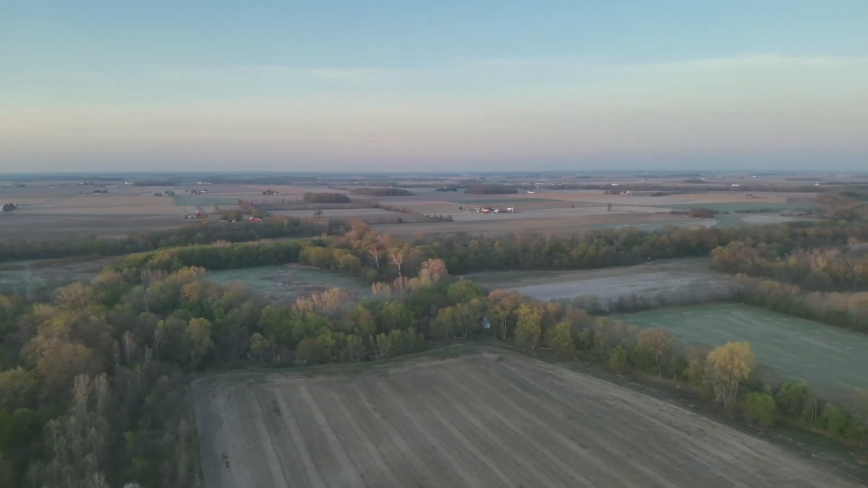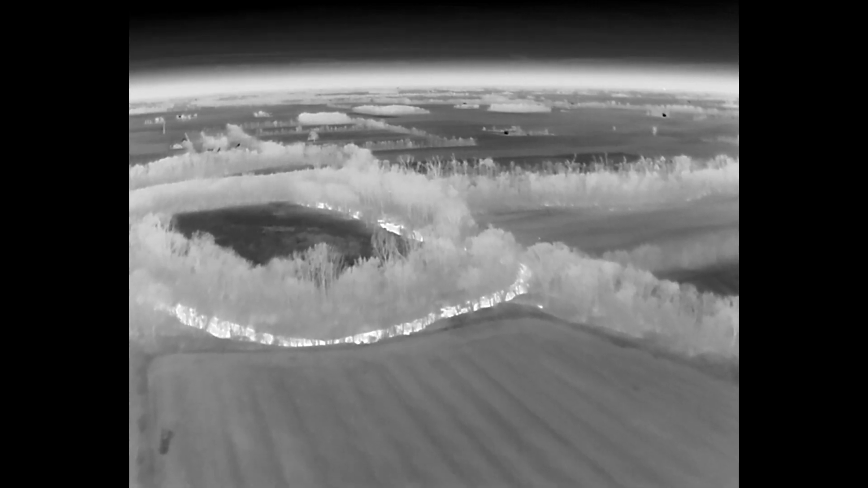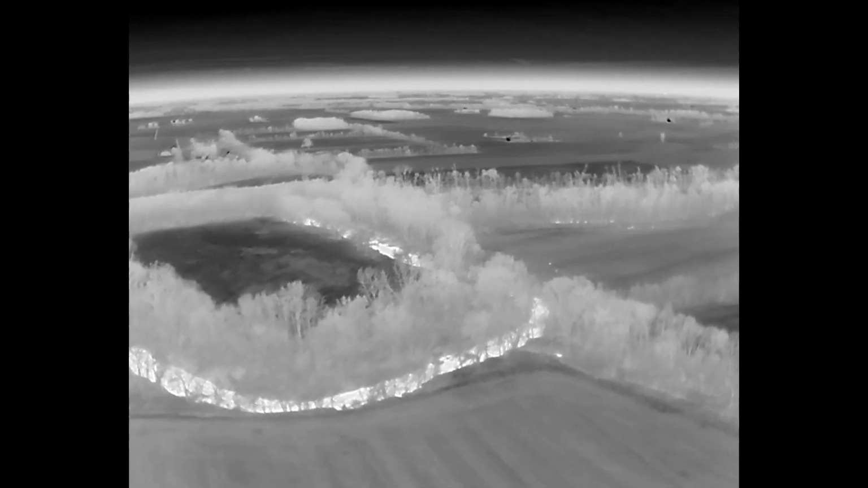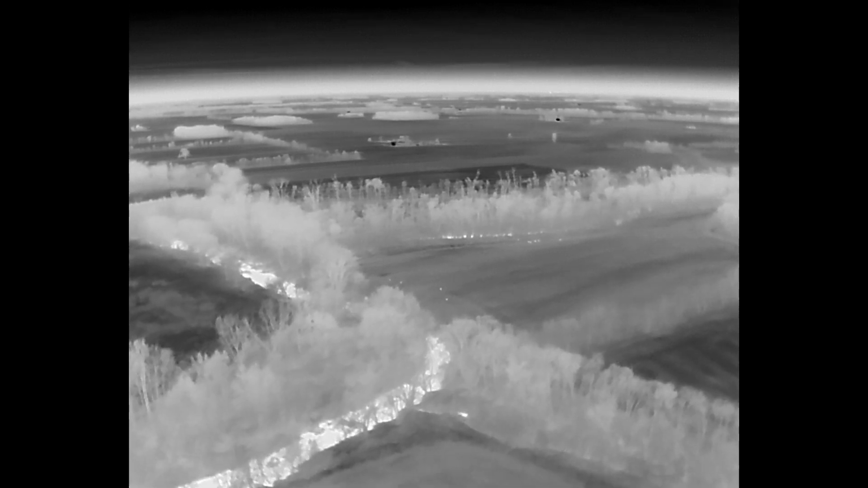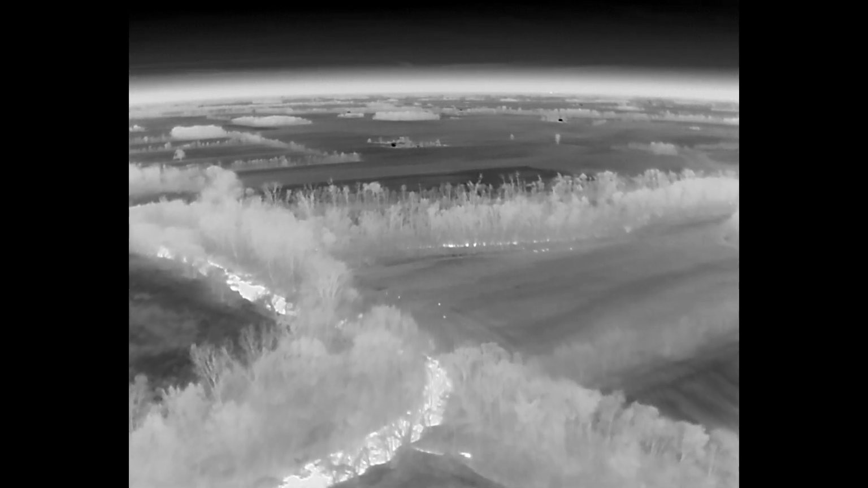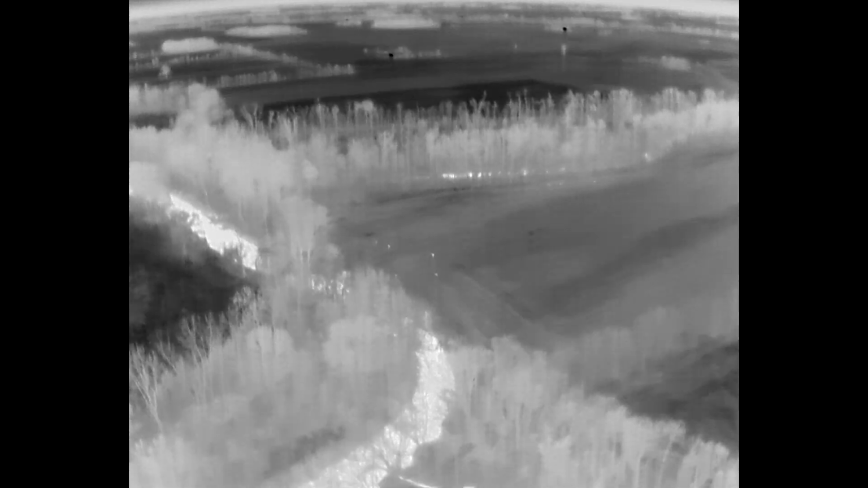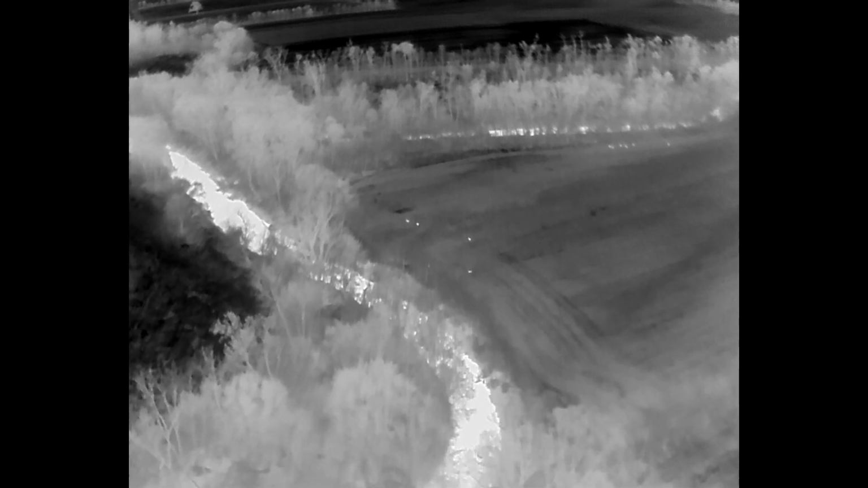I flew last night and already put up that video, and now I flew in the morning, and I want to talk to you about this video. This is my first morning flight in this particular area. You can see deer in the ag field here. We're going to evaluate them, see what's going on. Maybe try to determine a little bit more about deer behavior today.